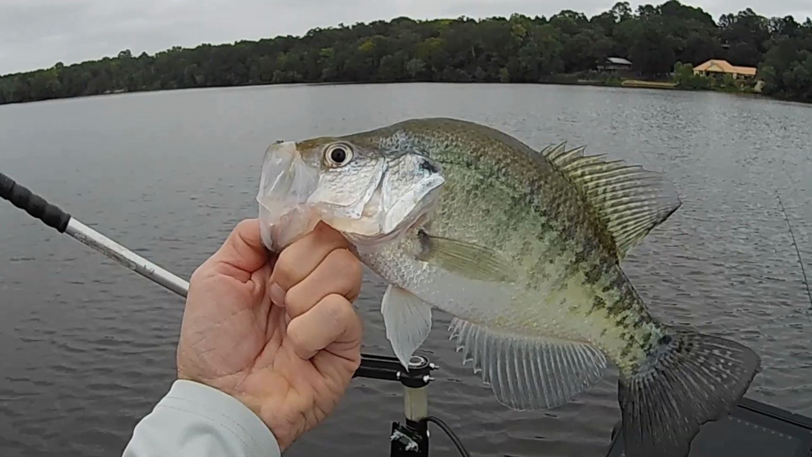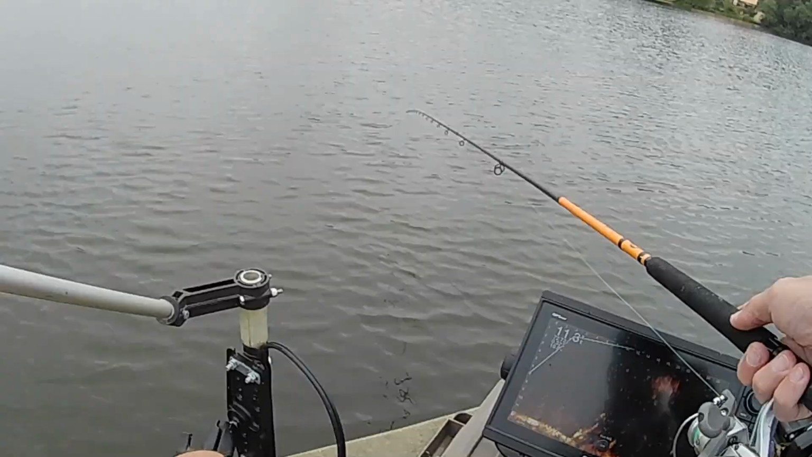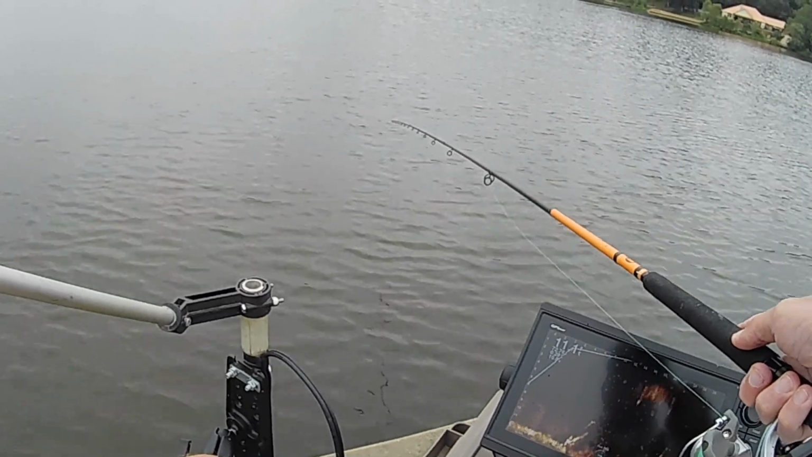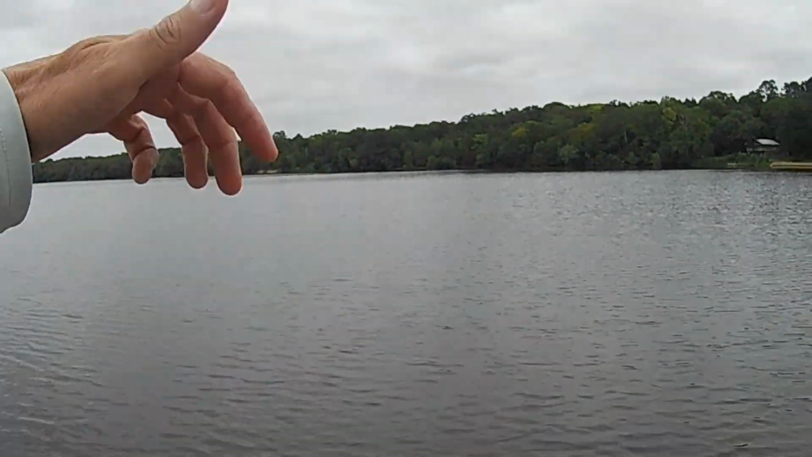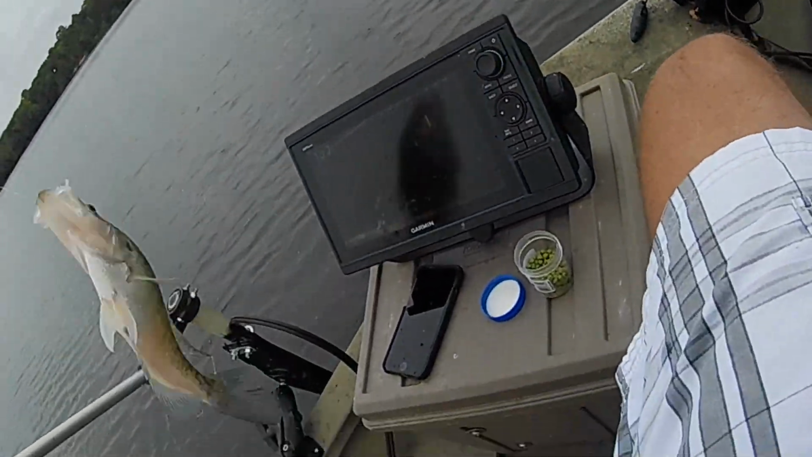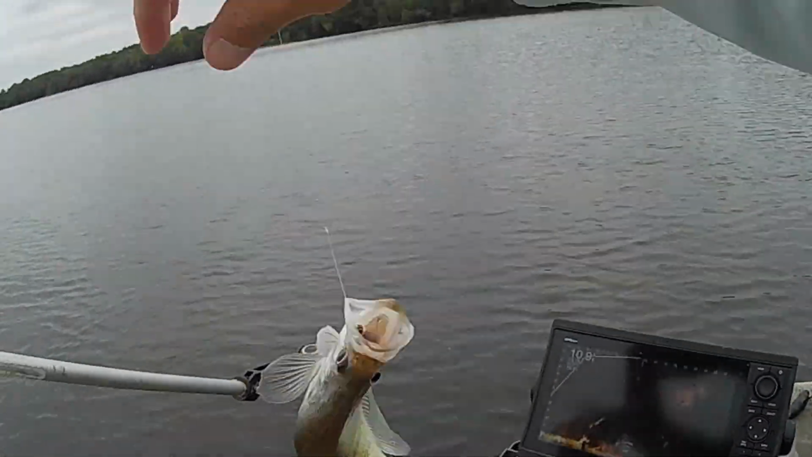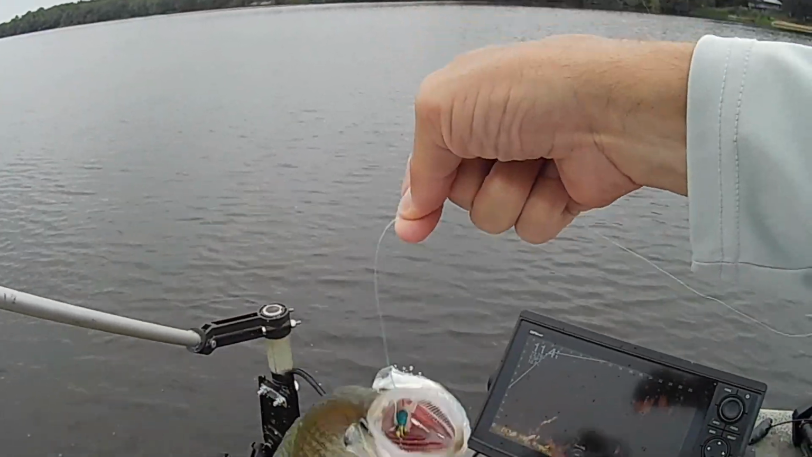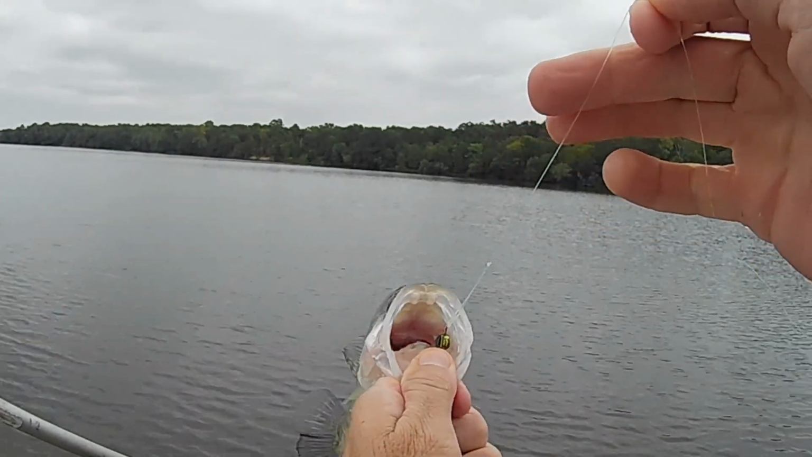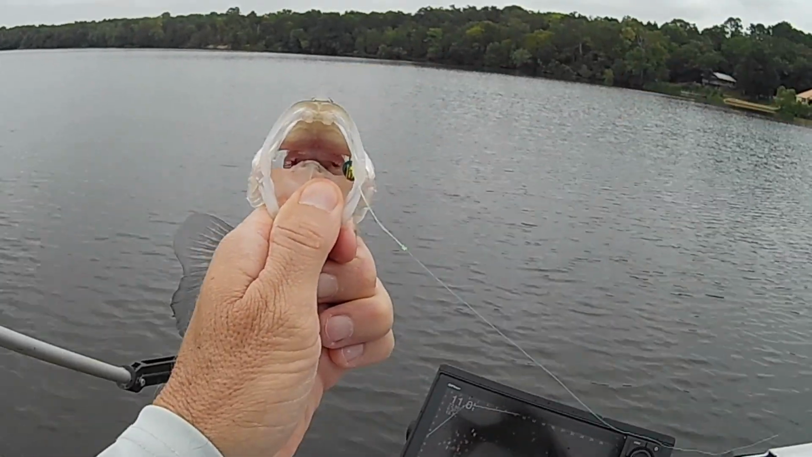There we go. Oh yeah, boy, I'm telling you what, smoking them out of there, man. Them rascals, when they see this little old blue and white jig coming, look at where they are getting it.